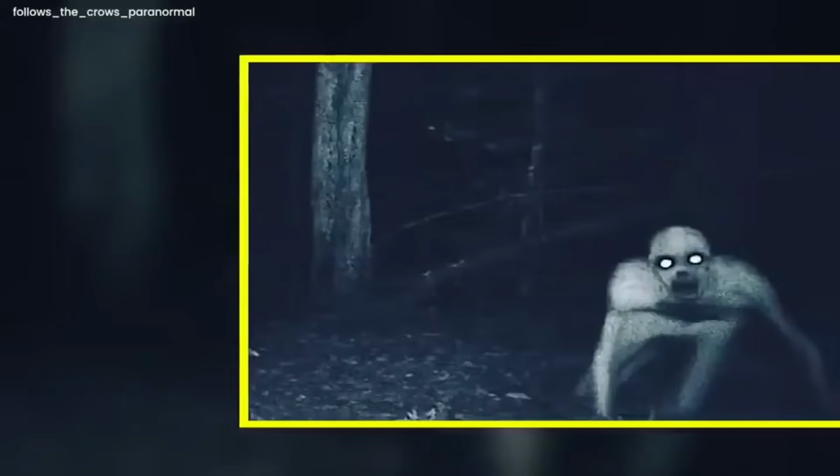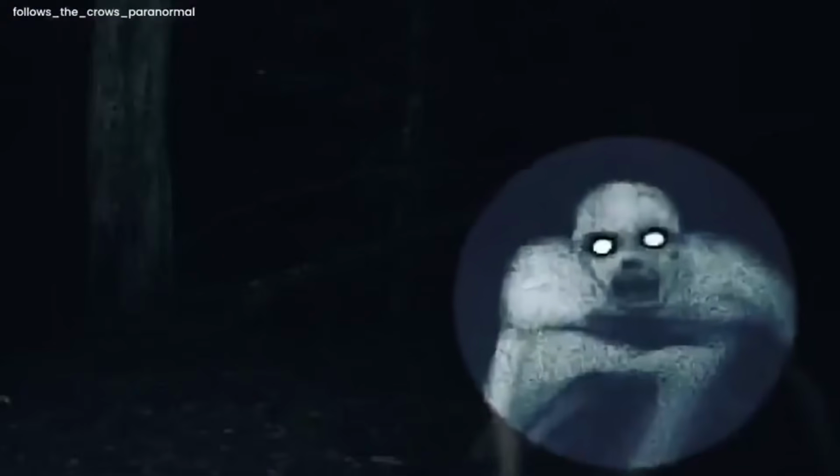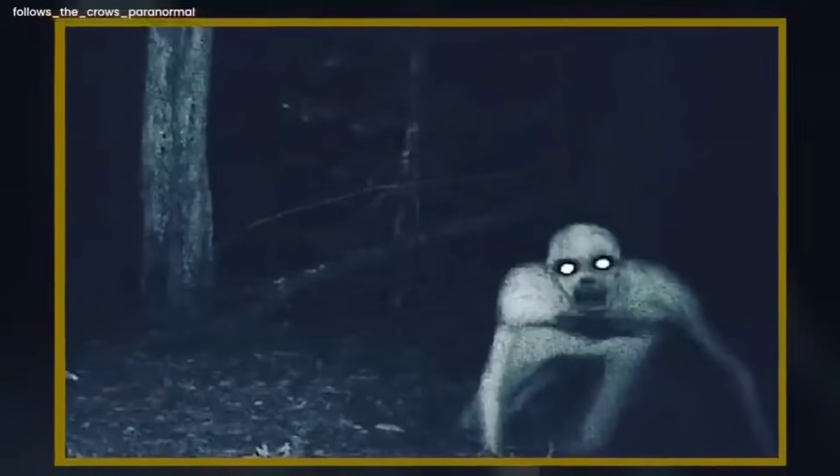If you're unlucky enough to spot it, you might start seeing it in the corner of your eye, or waking up to it just chilling on your bed, staring at you. It's like a never-ending nightmare that keeps following you around, and that's why folks say it's cursed. So, watch out for that rake, or you might be in for a spooky surprise.